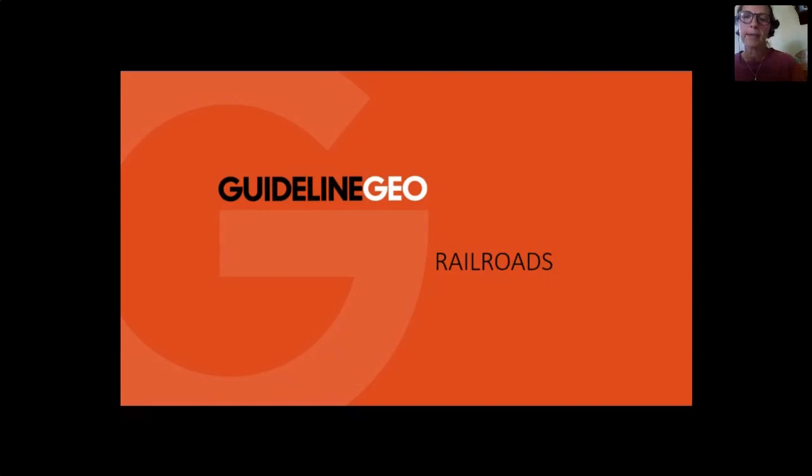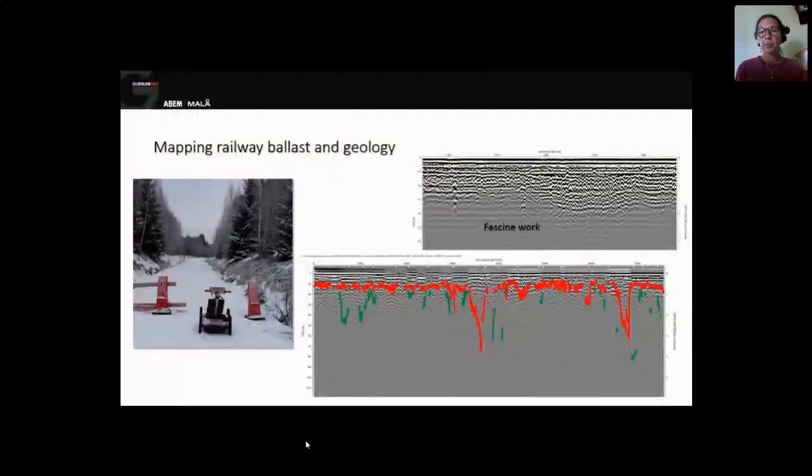Okay, now we can talk a bit about railroads. That's also quite common for GPR investigations. Sometimes you have to work by pulling your GPR along the railroad in snowy conditions. It's hard work, but fun, and it's nice when you get that nice result.